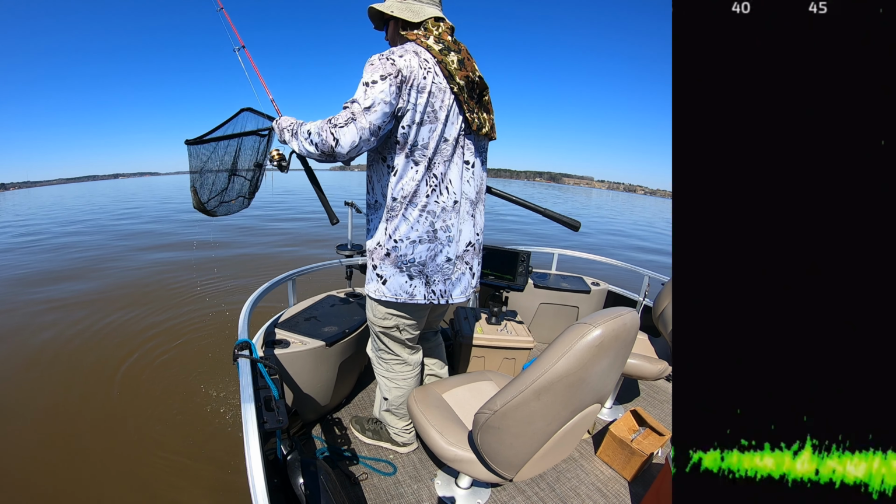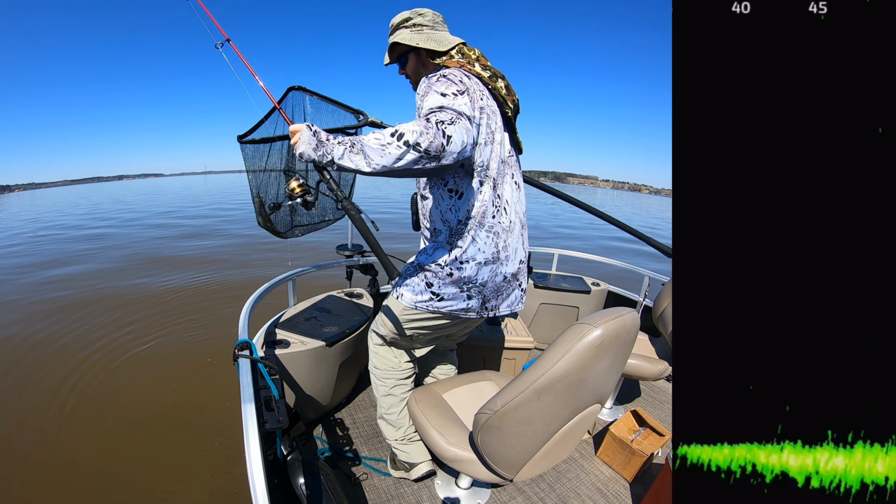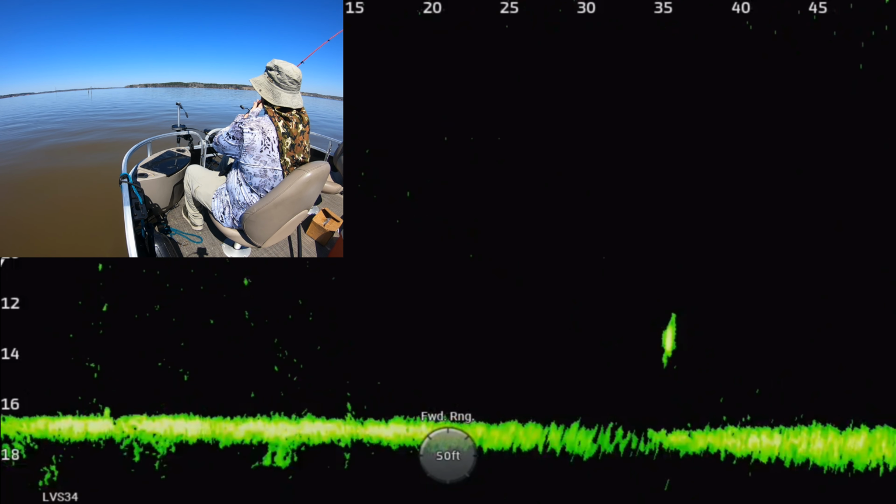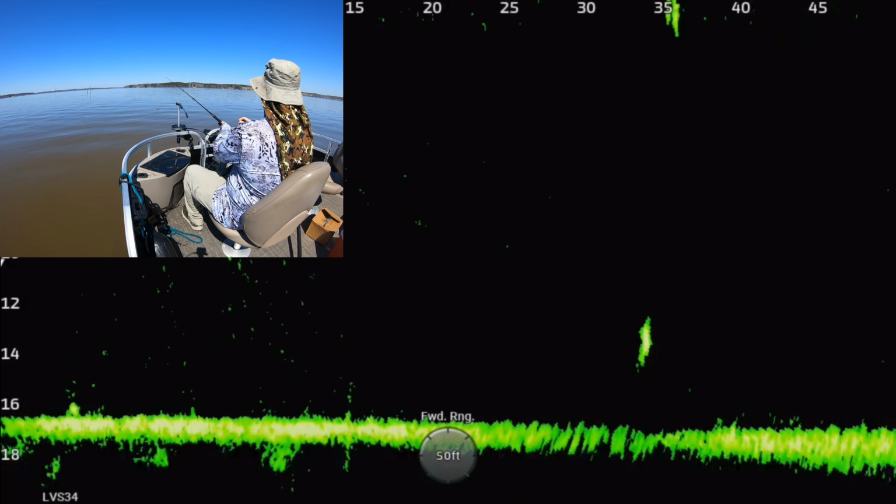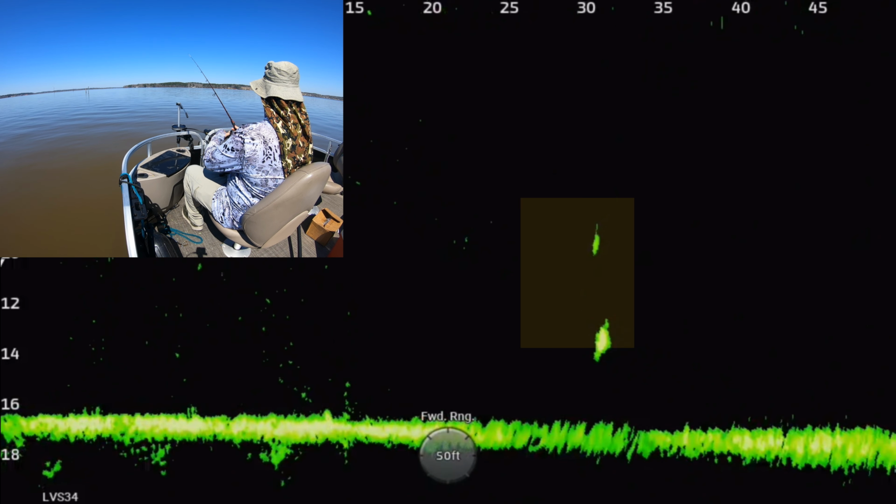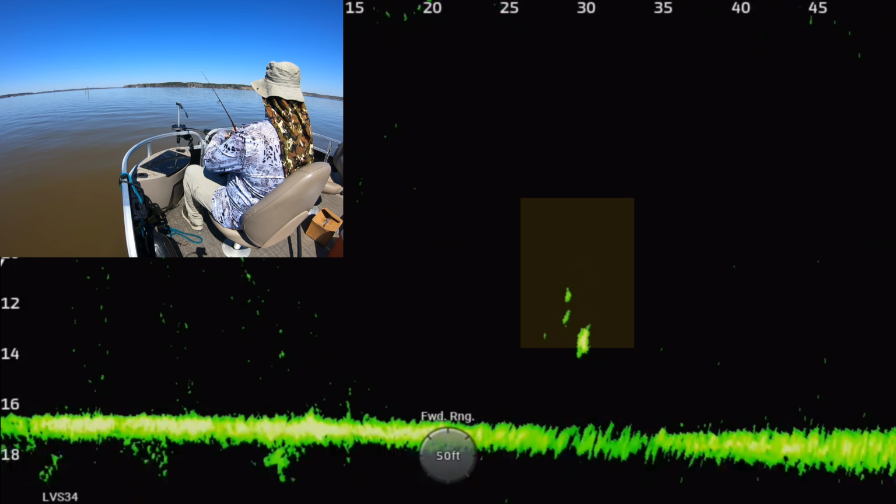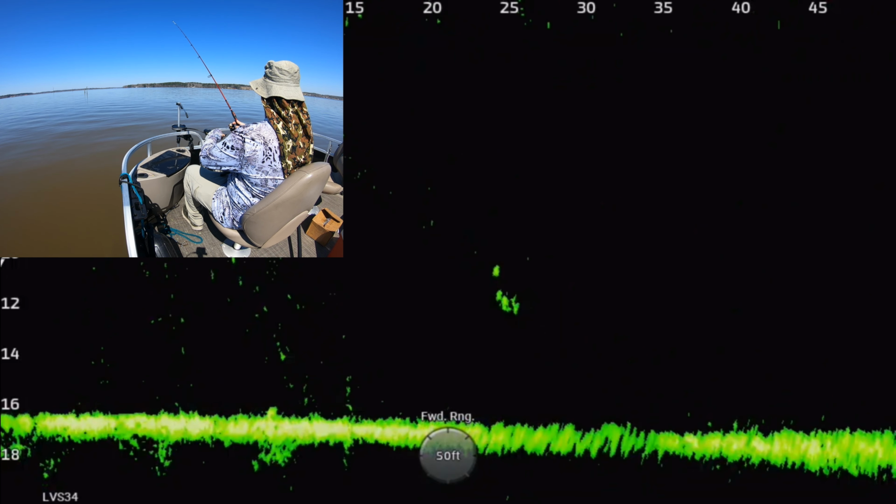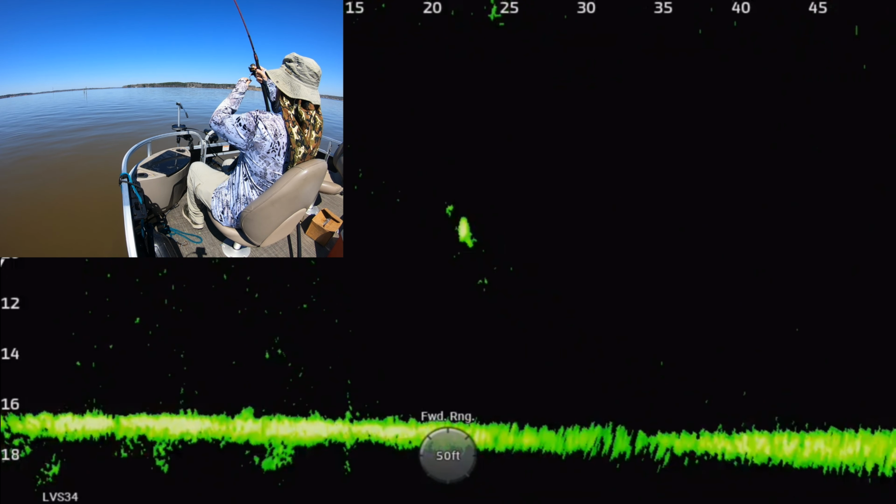If you had a boat full of people today, you could have taken home as many of these giant crappie as you wanted. I mean, if you had 4 or 5 people in the boat, everybody could have hit their limit today. Because I got out here in the afternoon. I think it was 12:30 or something when I got on the water. I got started late.